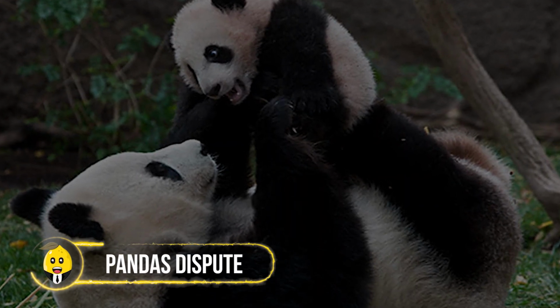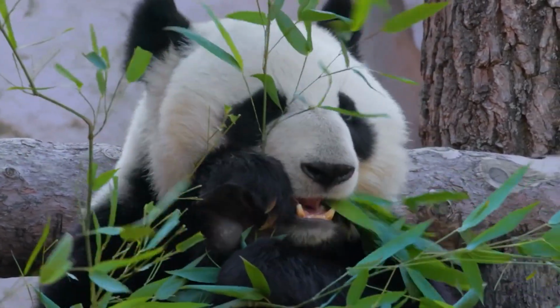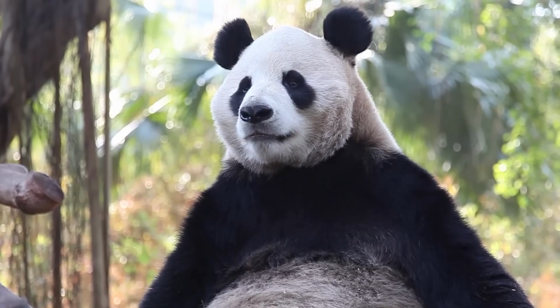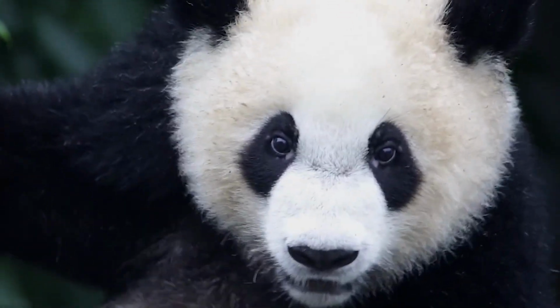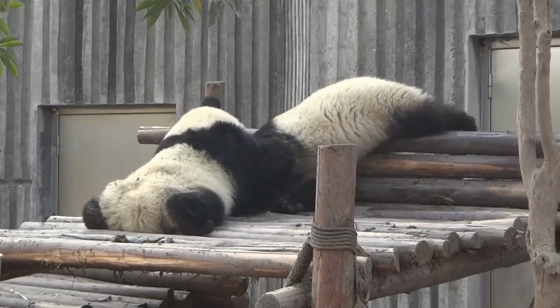Pandas dispute. To the world, the panda may be a cute, cuddly wad of fur, but how cute they are doesn't mean they can't mess it up when they need to. In fact, sometimes they could even be more aggressive than we might have thought.